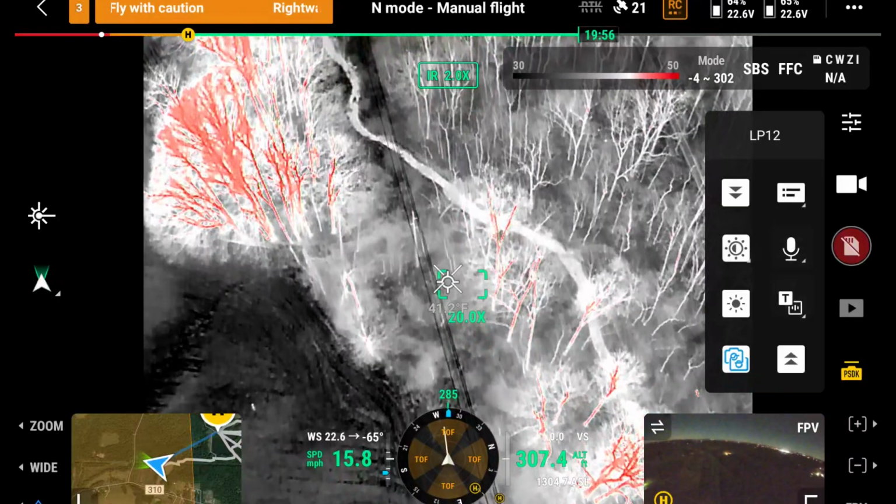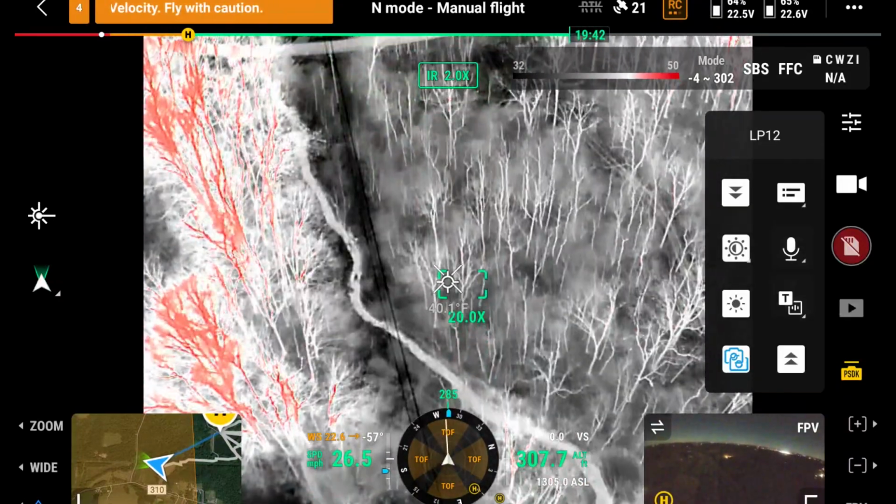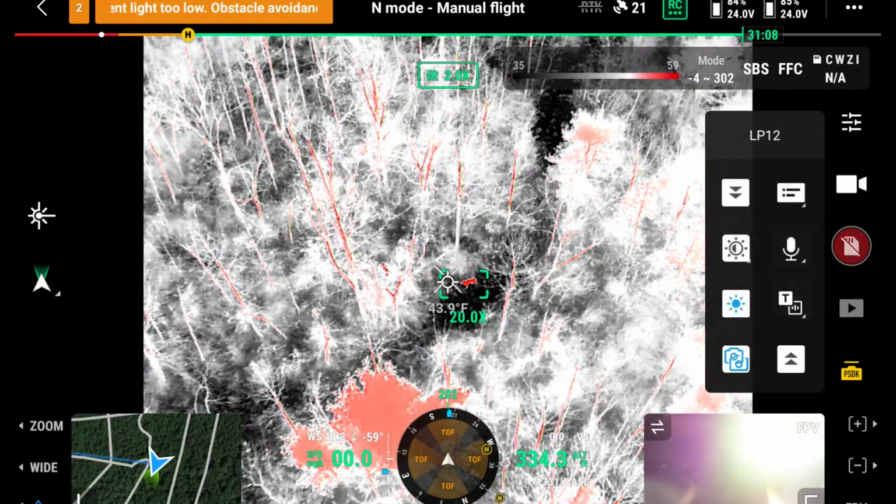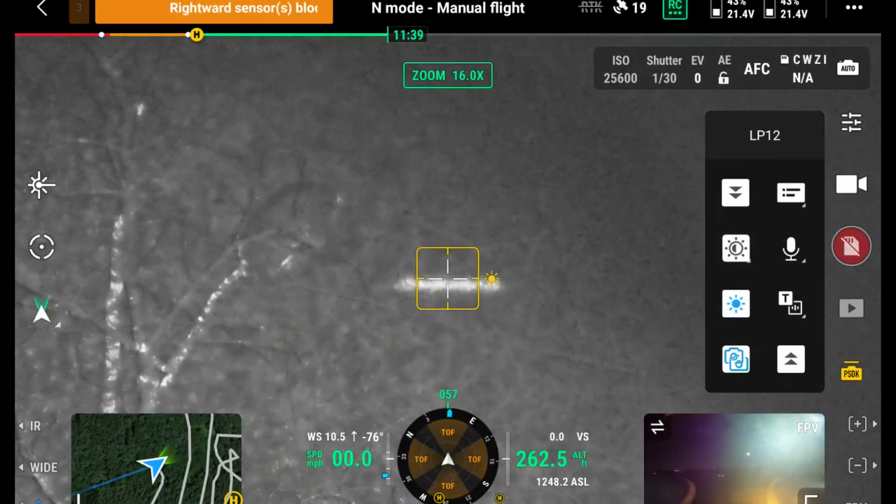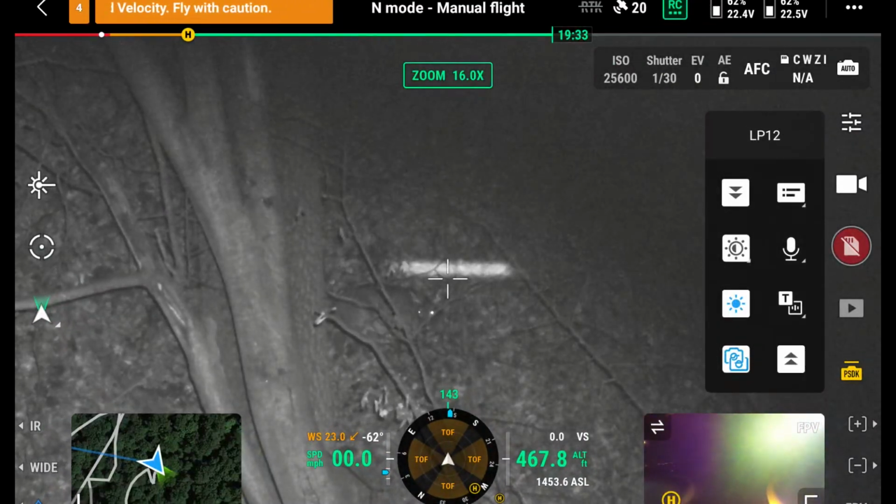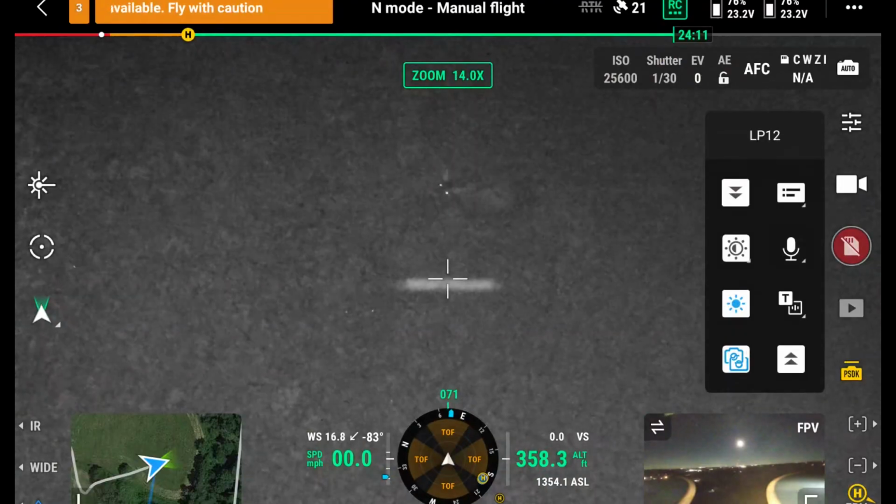Well, we've been going for 45 minutes already and have not seen the deer. I've seen lots of deer, but not the deer. Found all kinds of deer and big bucks as well. Probably found 40 deer. I don't think you shot a tiny one like that. Oh, nice deer. Not a big one, right?